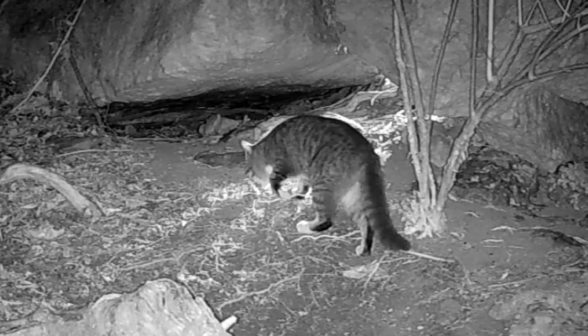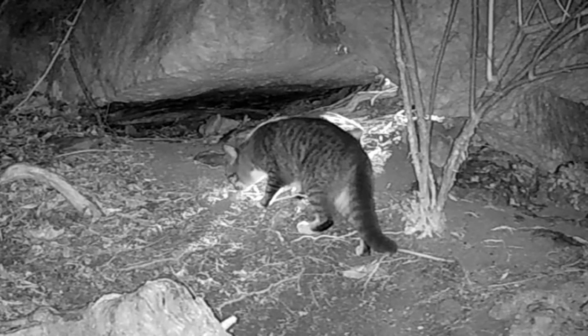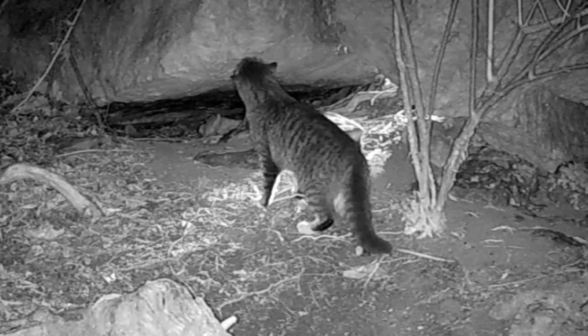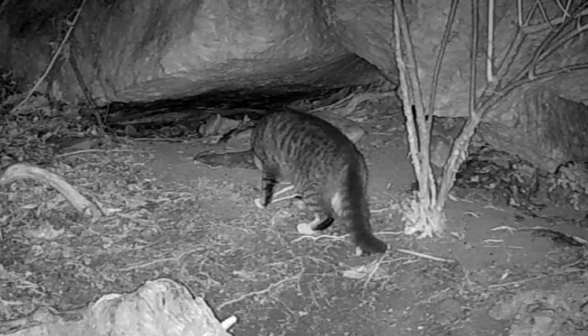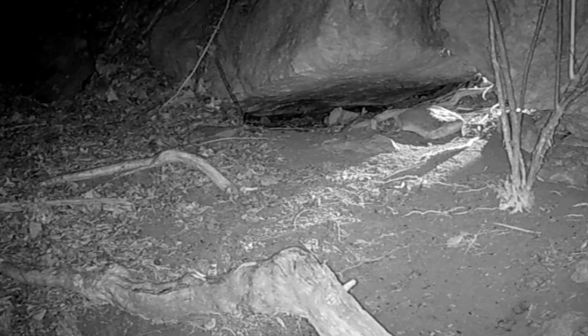And there's old Socks up here. He's looking for them field mice. There's plenty to be had, that's for sure. There's a fox moving through. Don't know if that's Freddie or Betty.